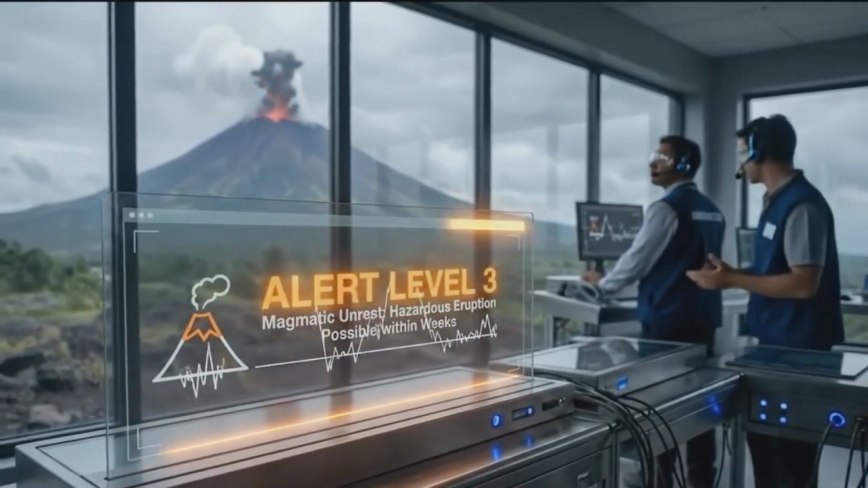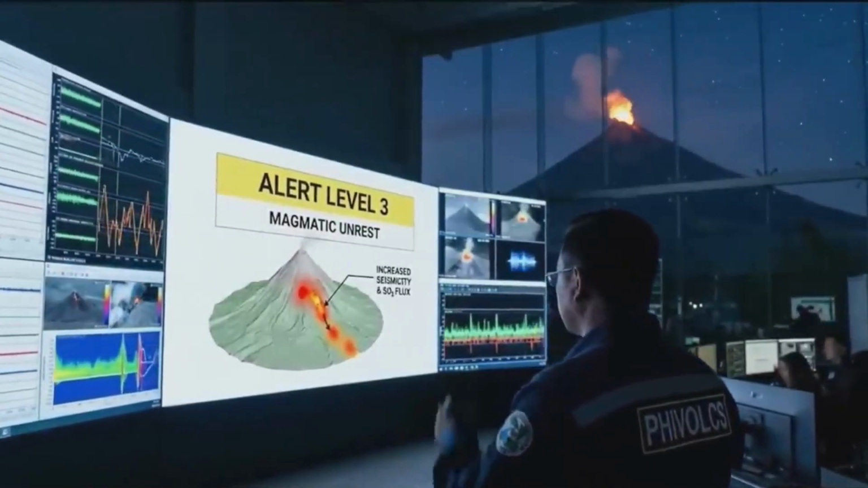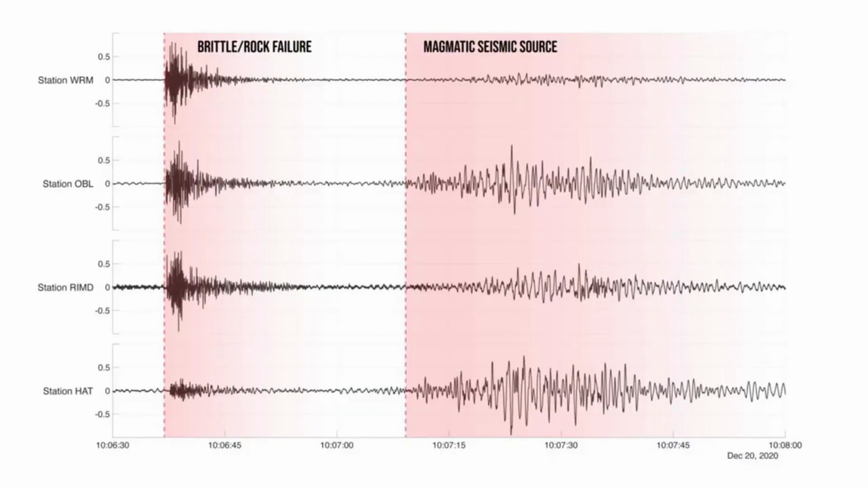The mistake is to see Level 1 as almost safe. The truth is that deadly phreatic blasts can and do happen at Level 1, without any escalation. It is a state of volatility, not a step on a predictable ladder.